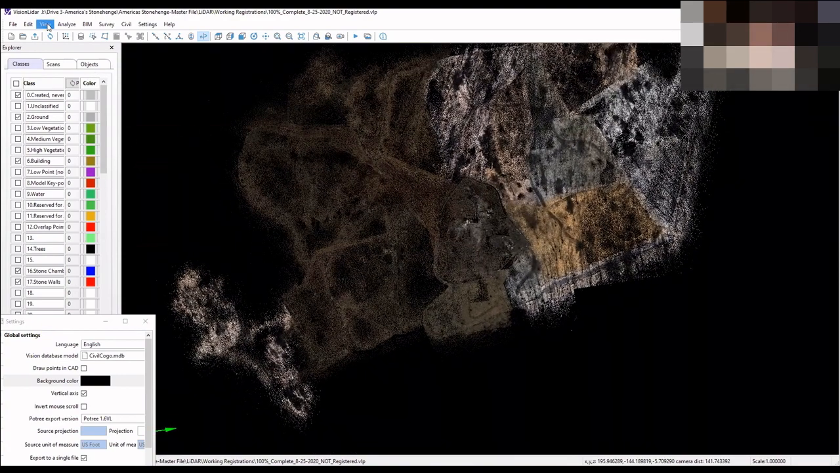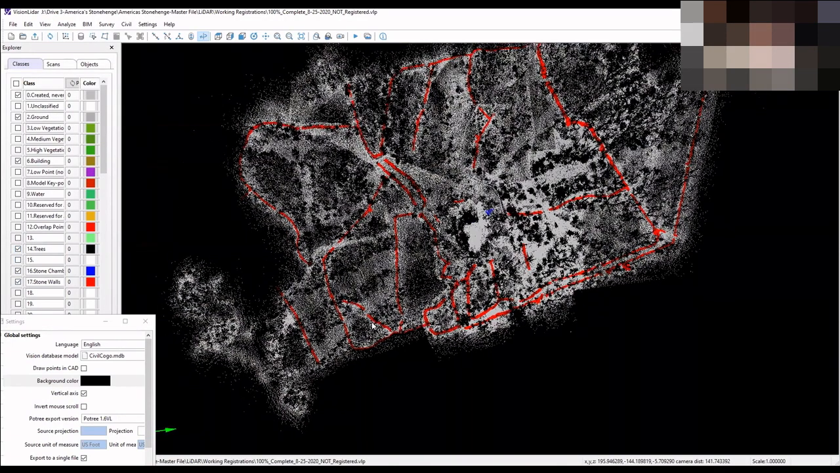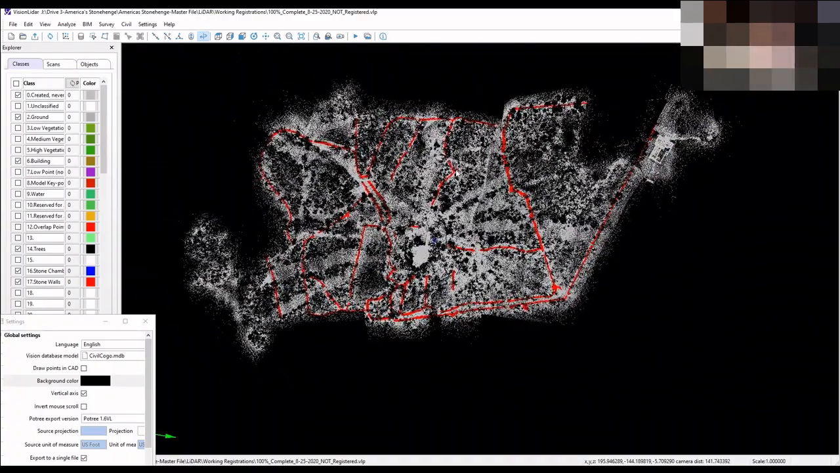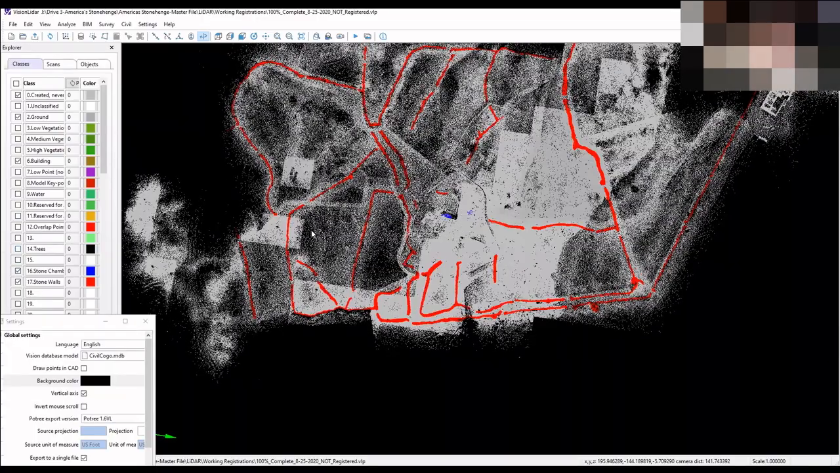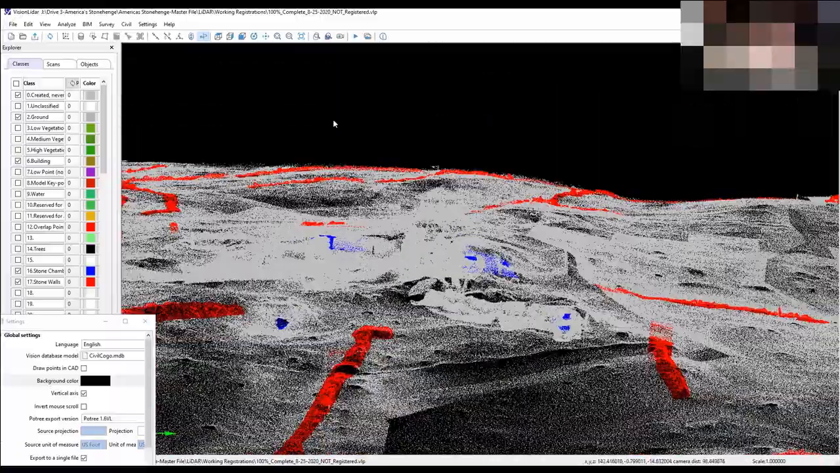So one of the things we can do is, that's an RGB, but I can color by class, and by turning the trees back on, you get a good idea of what I scanned. The gray is the ground. The red are the stone walls, which is what Dennis wanted to really see the layout and the arrangement of. But because I can turn the trees on and off, he now can see across the landscape.